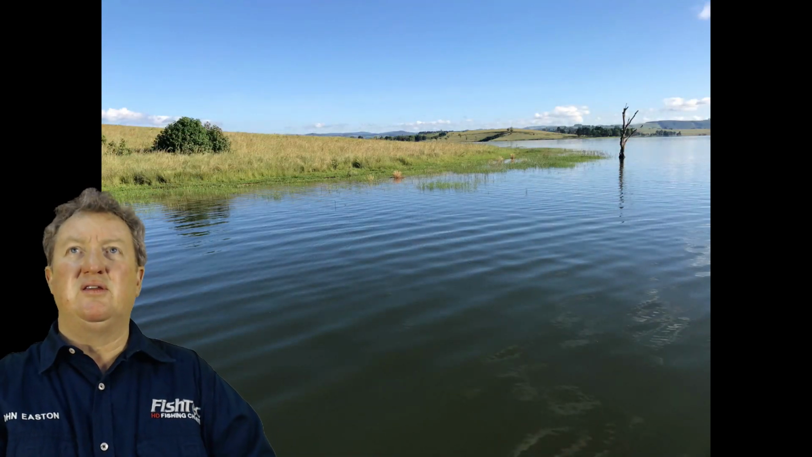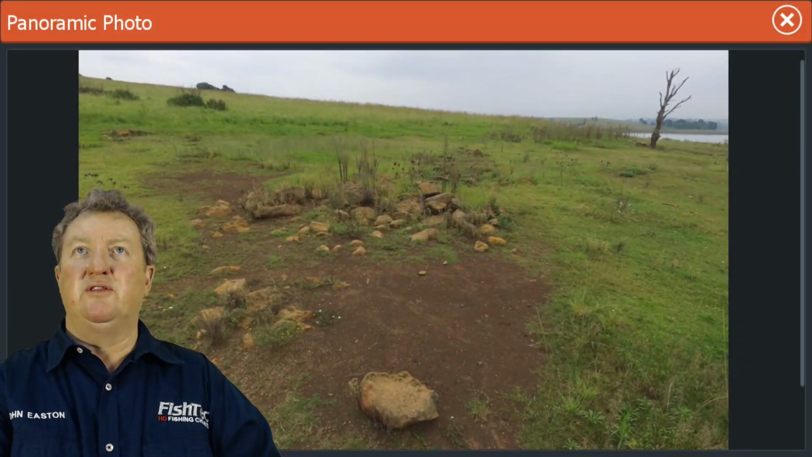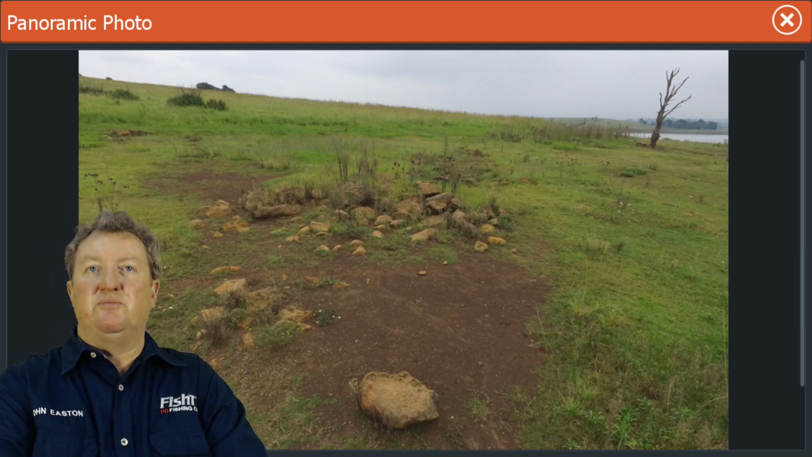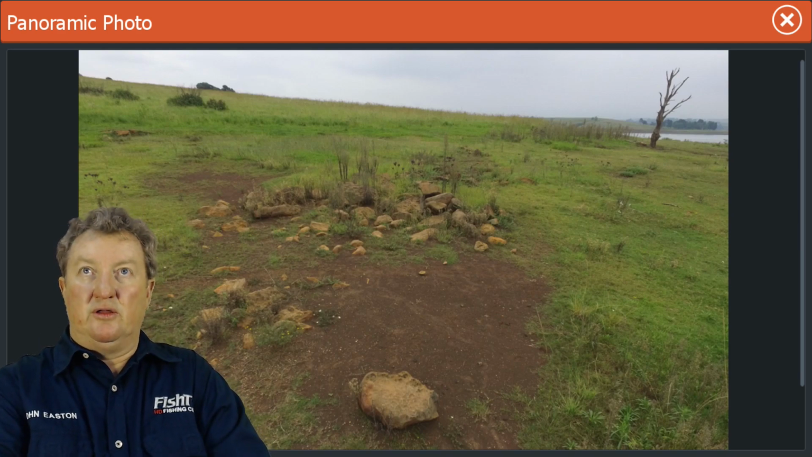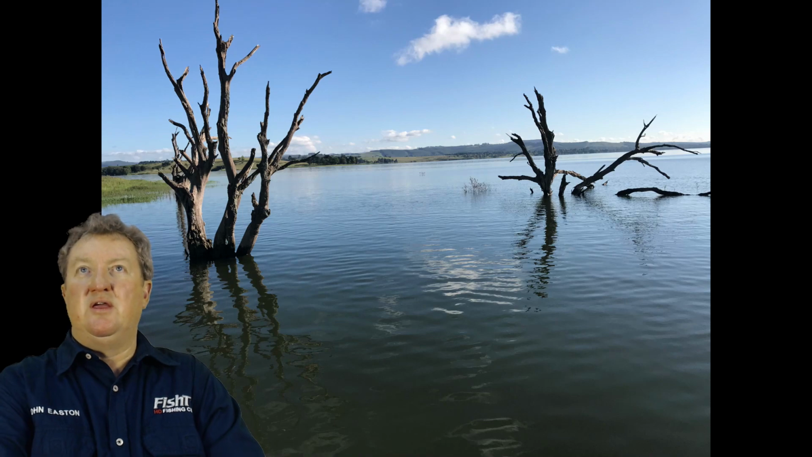Yeah, again, here you're driving along here, you're fishing along here. This is actually very shallow. The next thing you're going to see, there you've hit your trolling motor, and you're buying a new HDI trolling motor adapter because you hit these rocks because you didn't know they were there. And this is quite shallow even when the dam is full. So yeah, watch out for that type of thing.